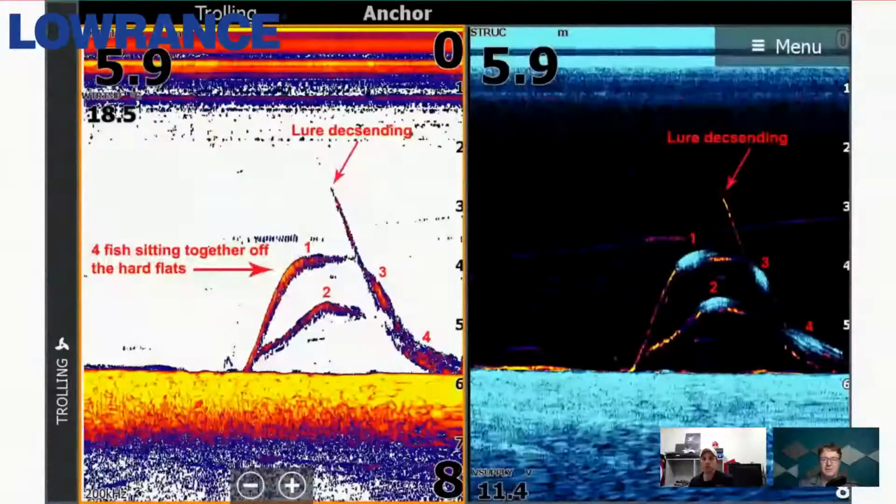All right, I'm going to switch back to the screenshots, Roman. So we've got 4 fish sitting together off the hard flats. You do. So I actually caught number 4 here. This is just scanning through and finding your active fish. So you've got 4 golden perch sitting here, and this is actually off a little bit of structure that's not in the sonar beam. And these fish are moving up and down and around.